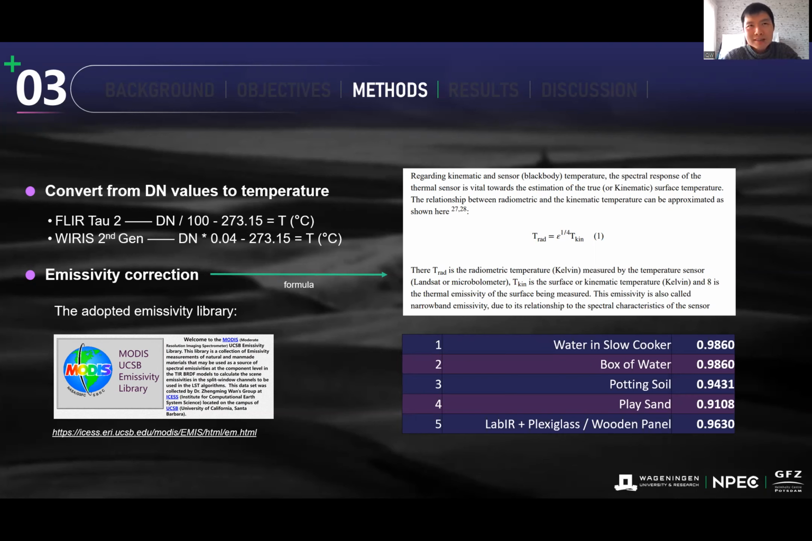So for both sensors, we need to convert from DN values to temperature, and these formulas are, for instance, for FLIR, not really easily found online. I think the conversion is normally encrypted, and you need to use specific software provided by FLIR to enable the calculation. But for some other models, it's easier to find the formula. So that's practical information for your convenience later.